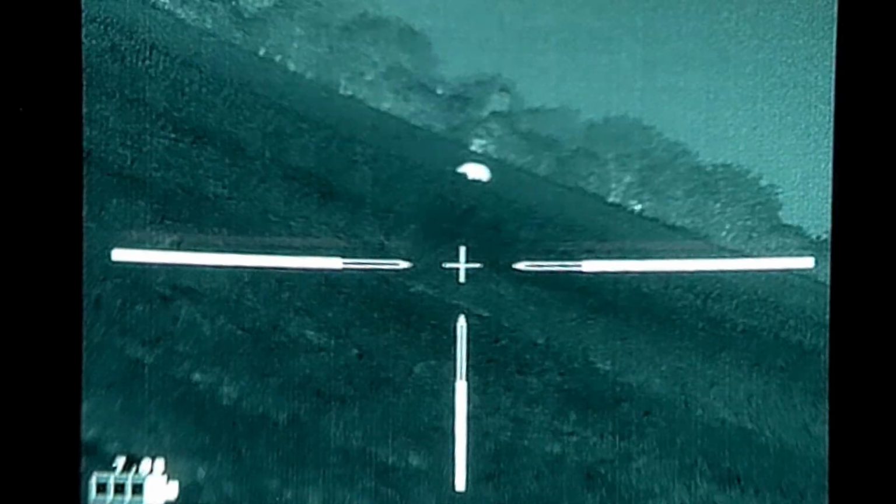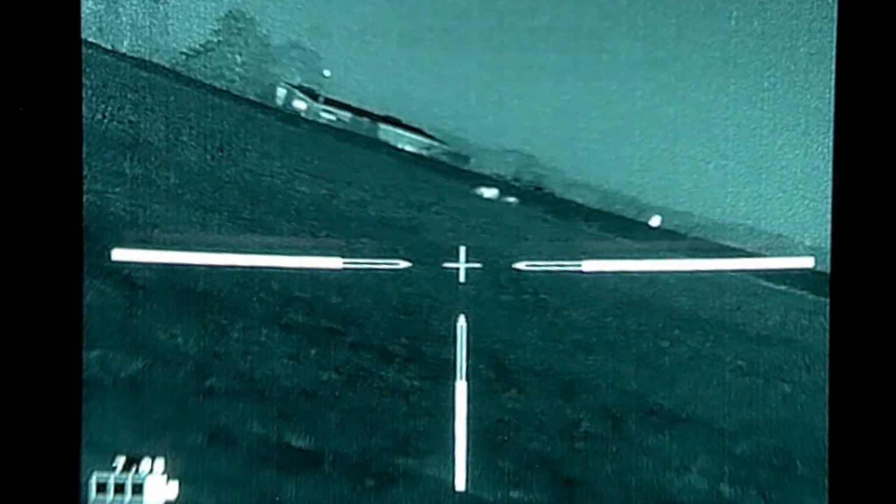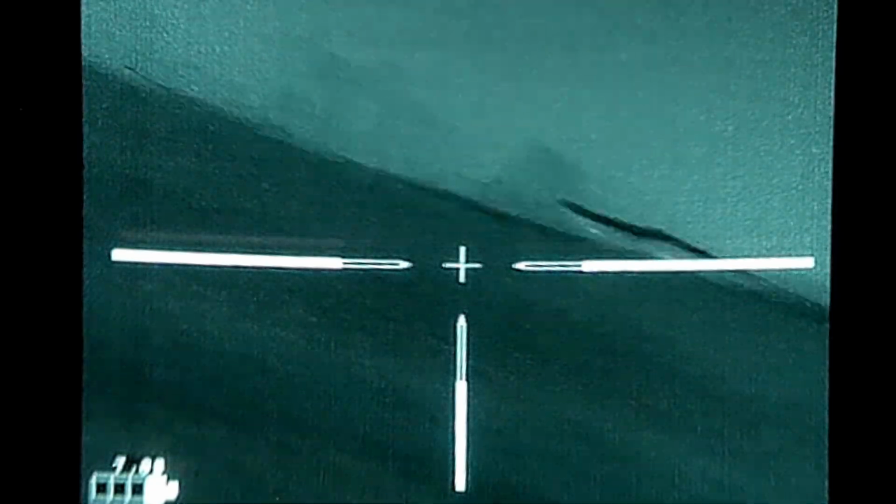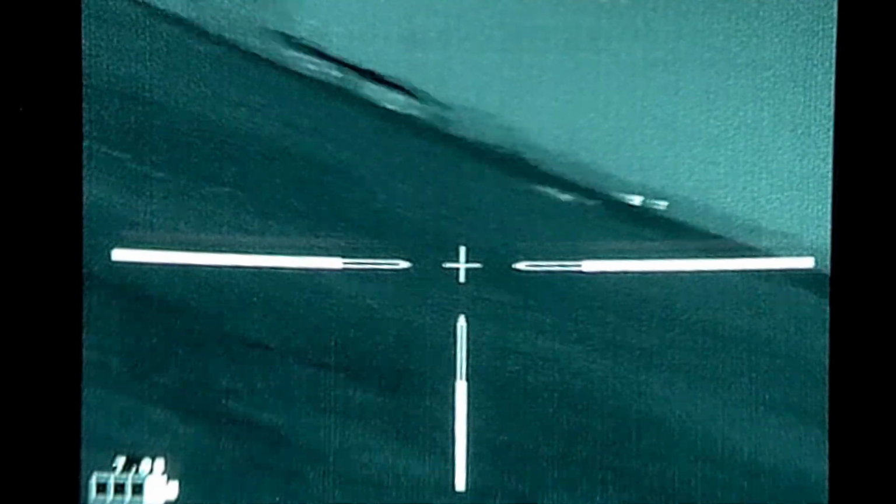So we got a lone boar in this already combined cotton field, but we've also got a sounder of pigs over here off to the right hand side. So I'm going to go for this lone boar, and my buddies Dustin and Marcus are going to go after that sounder of pigs over there.